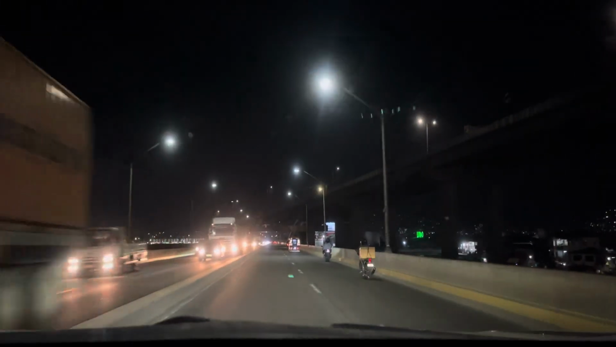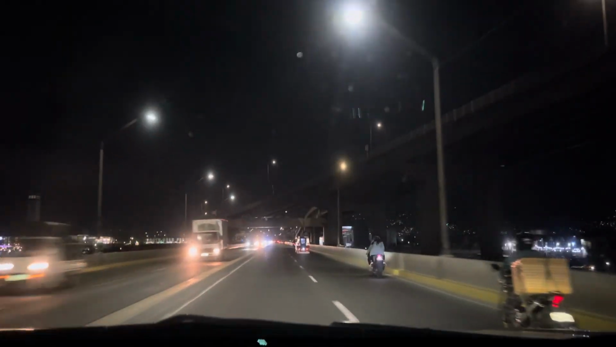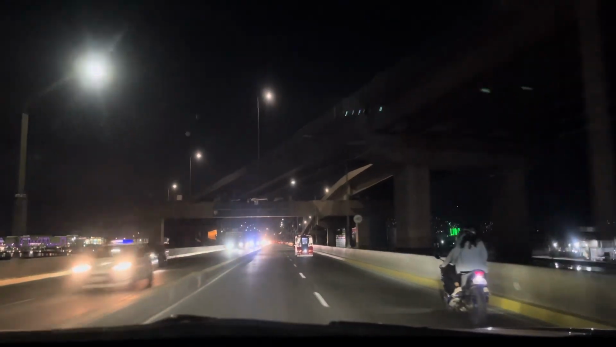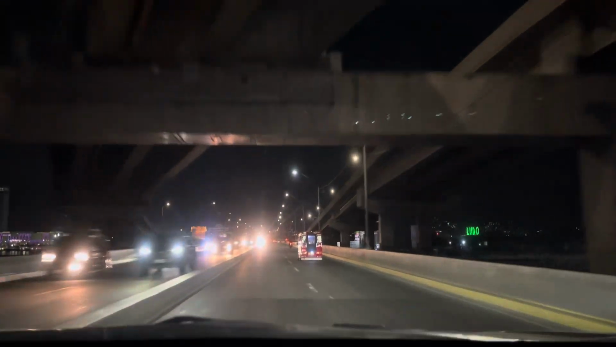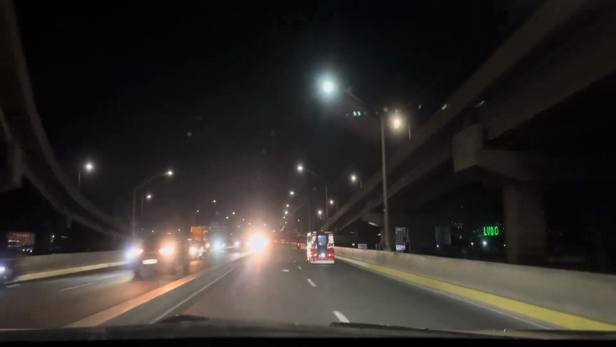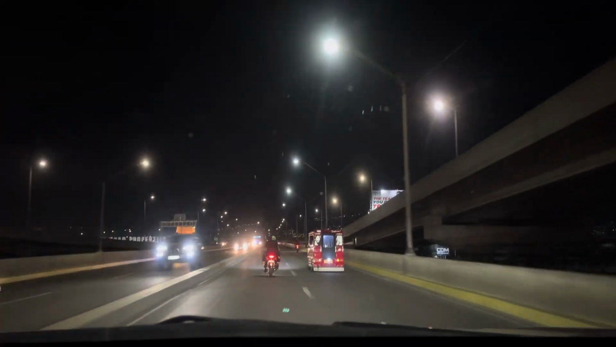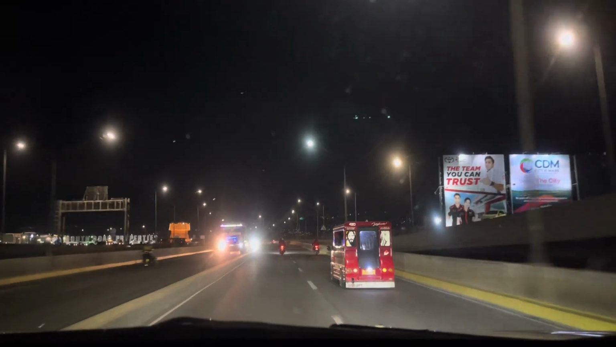You've seen my drone shots, so I hope lang na we can still do the same thing for next year's Sinulog. But I'm glad also that I'm driving again, showing you the roads, showing you Cebu. Because you might miss me na sa kanang mga drives.